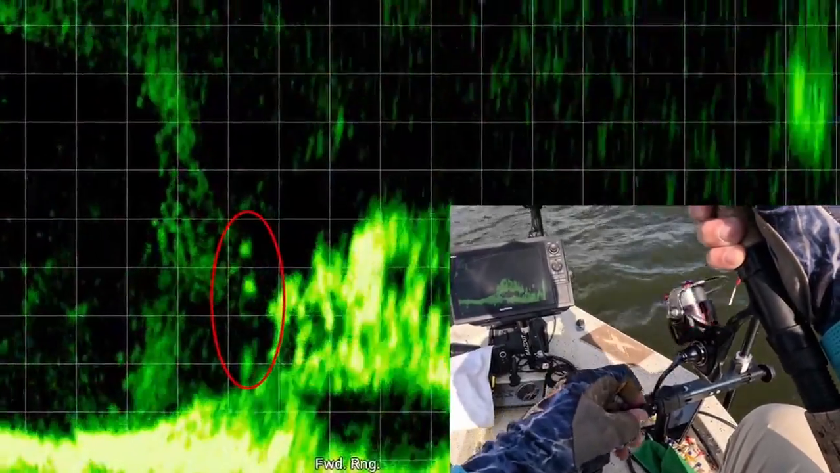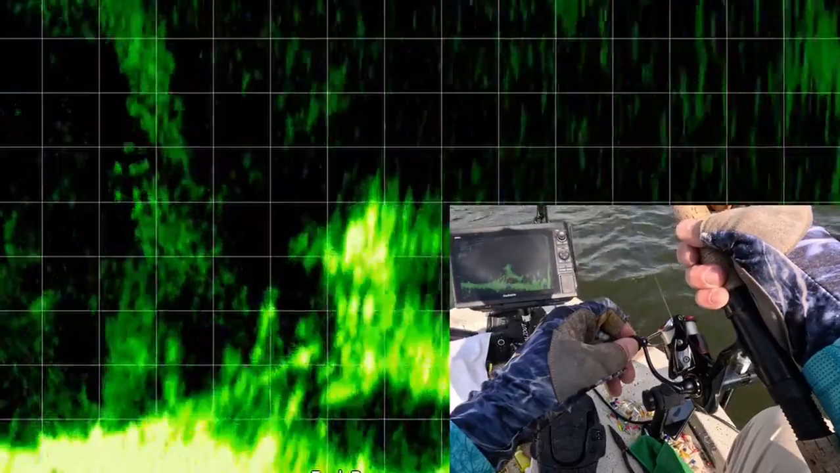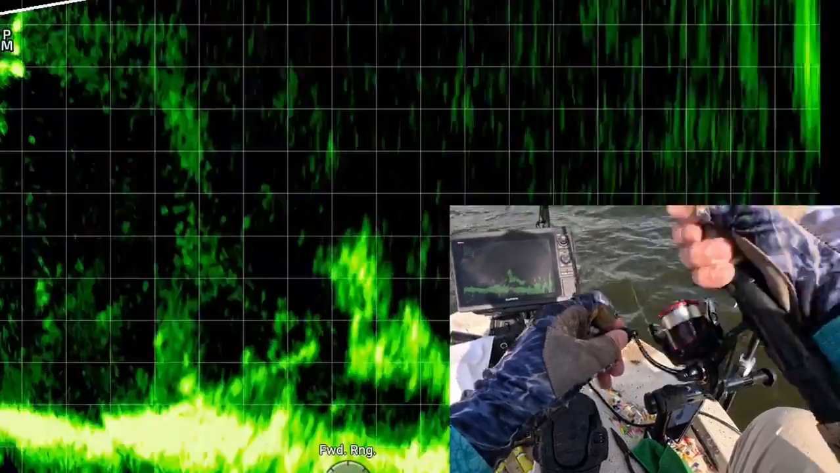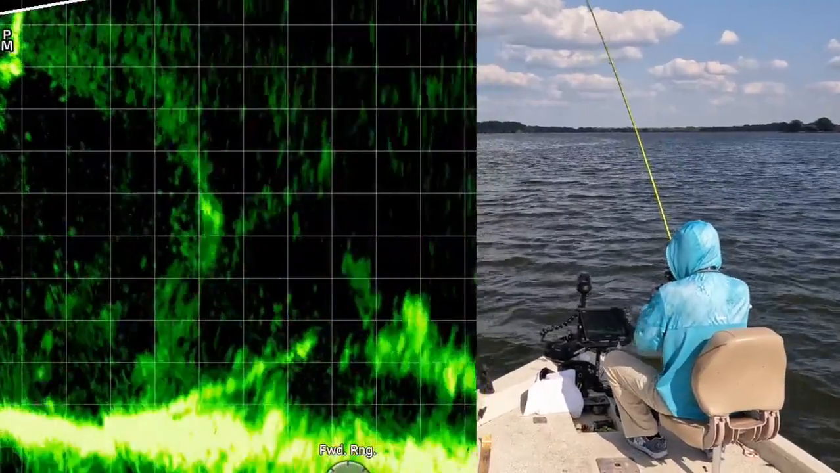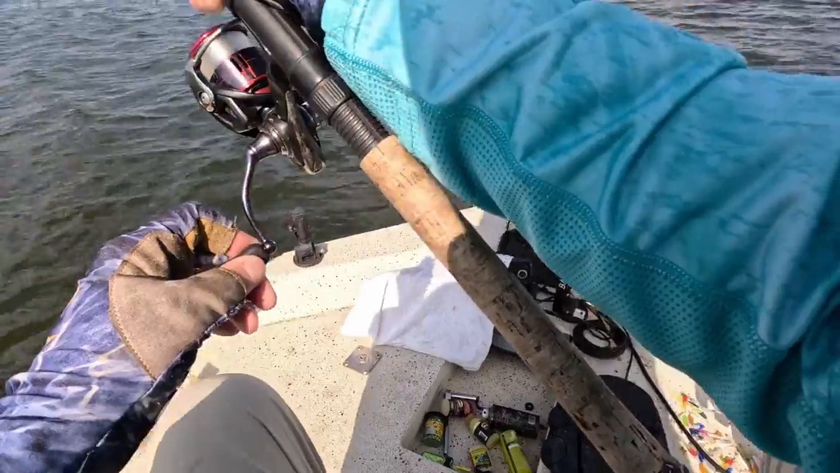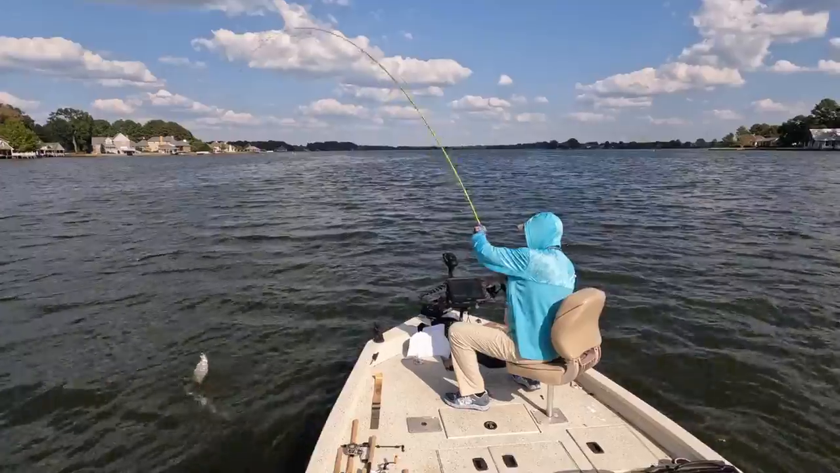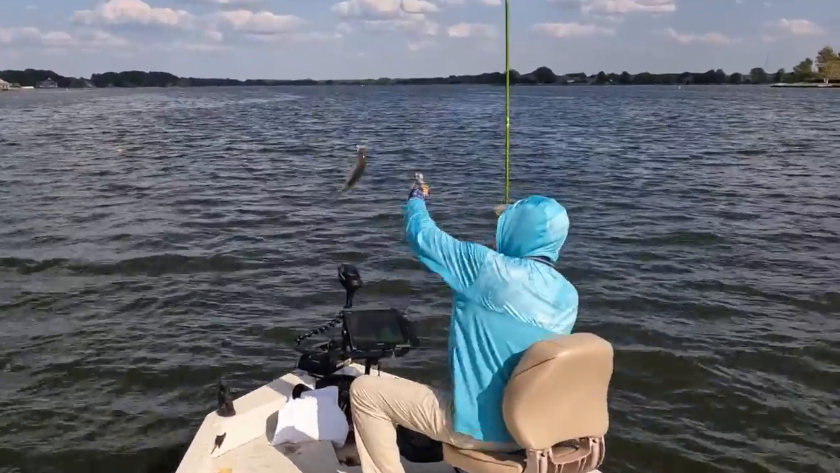There you see the weight and jig working above the structure on the bottom, and boom, one of them hit it. There's one. This is a nice one. That's what I'm talking about. Get up here, buddy. Get in this boat.